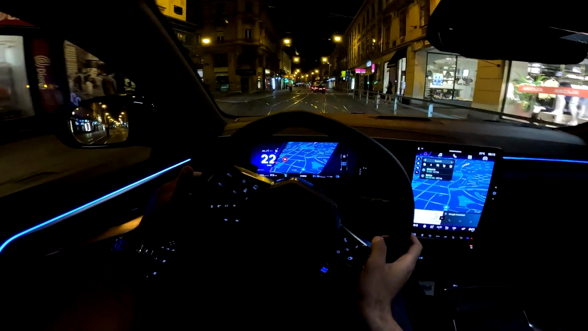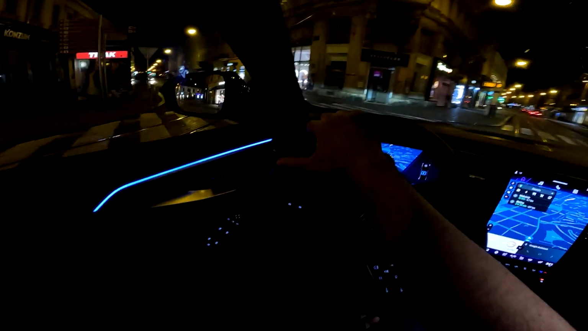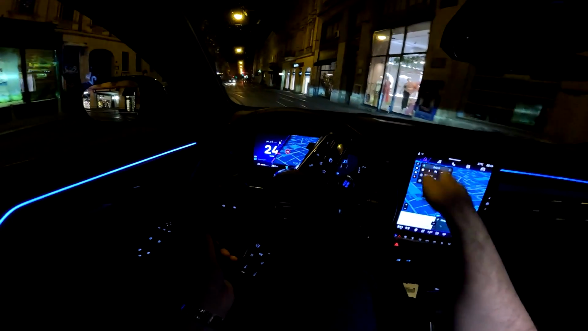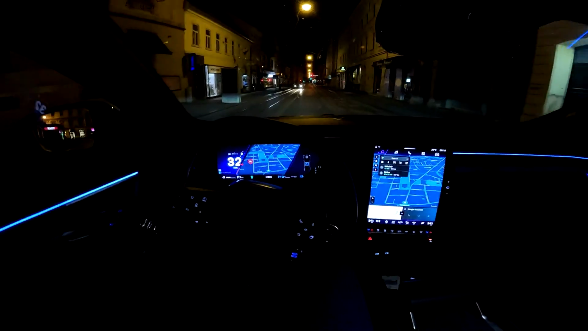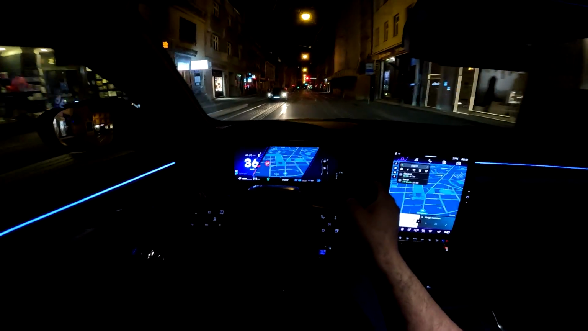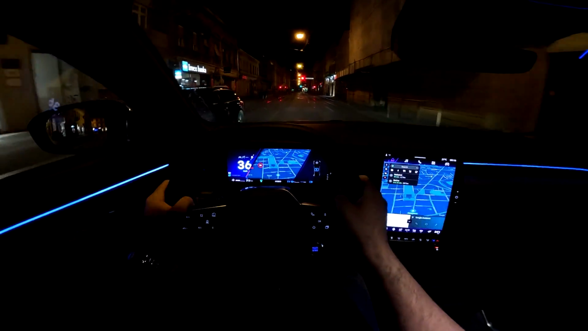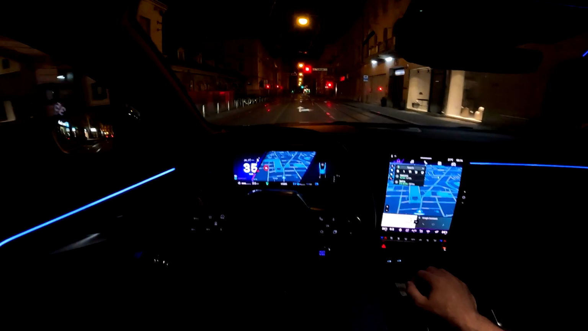And the layout here is really beautiful. We have the 12.3-inch digital cockpit in front of us, and the 12-inch touchscreen in the middle. Open R-Link with Google built in, so definitely an impressive infotainment system, very easy to use and very fast. You have the Google Maps and you also have the Google Assistant.